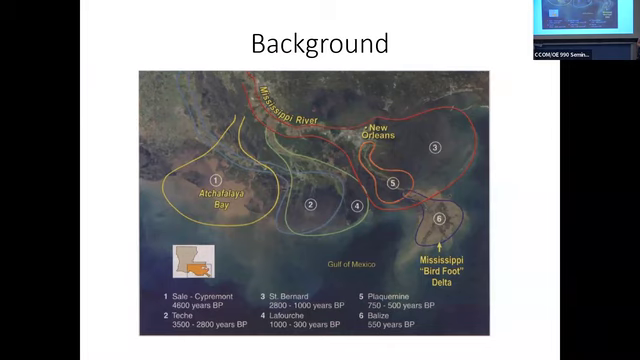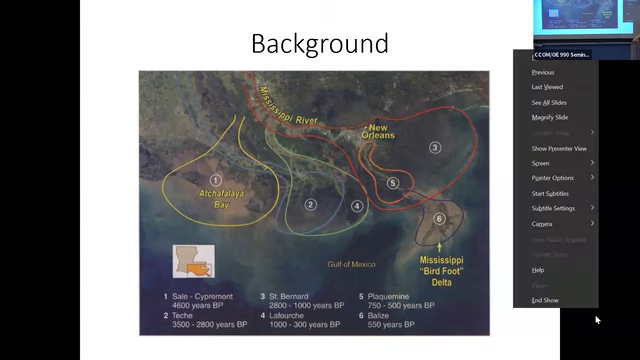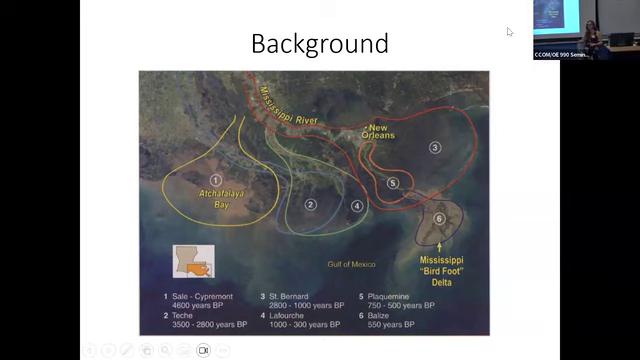So basically what this means is the delta system builds out, you build land, you've got everything stable and secure. And then as the river system takes up all of its accommodation space, it winds up abandoning a delta lobe and moving somewhere else. And then you have kind of a collapse of that delta system over time.